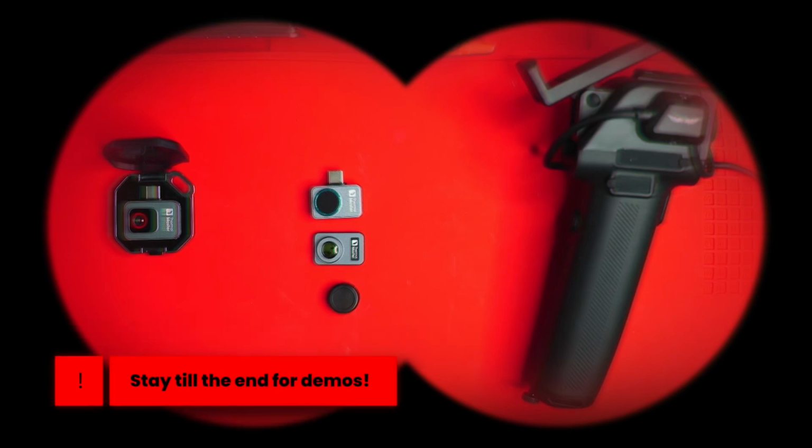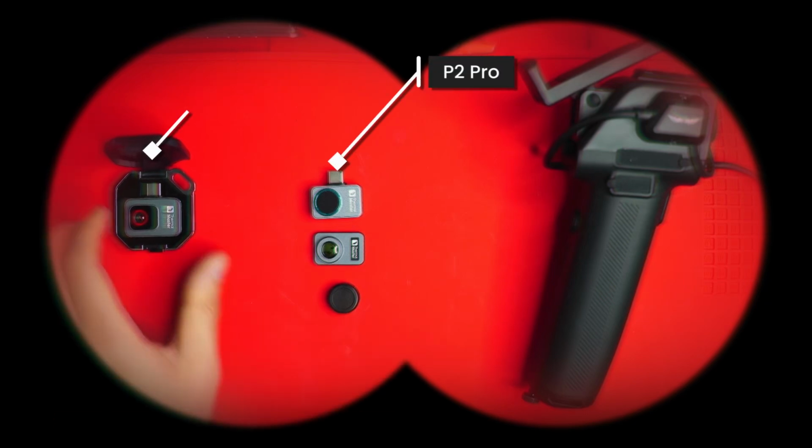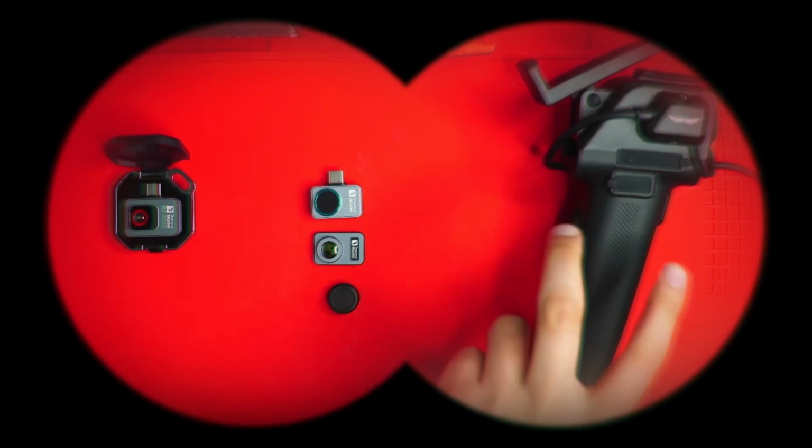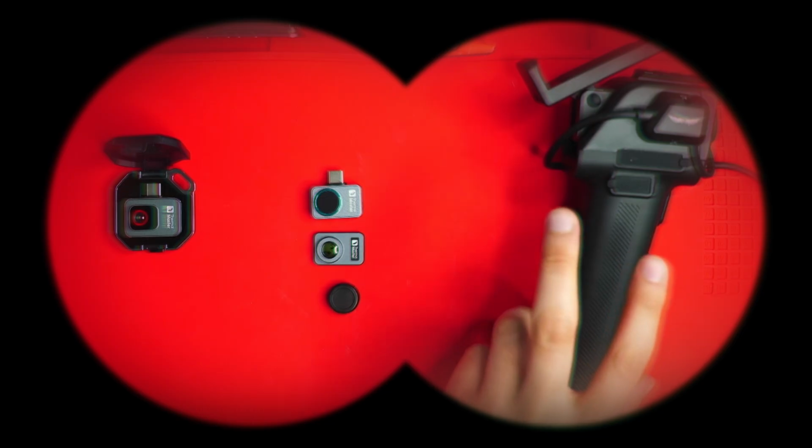So which one should you buy? The Thermal Master P2, the upgraded P2 Pro, or the powerful long-range X3? I've tested all three and the differences aren't just on paper.